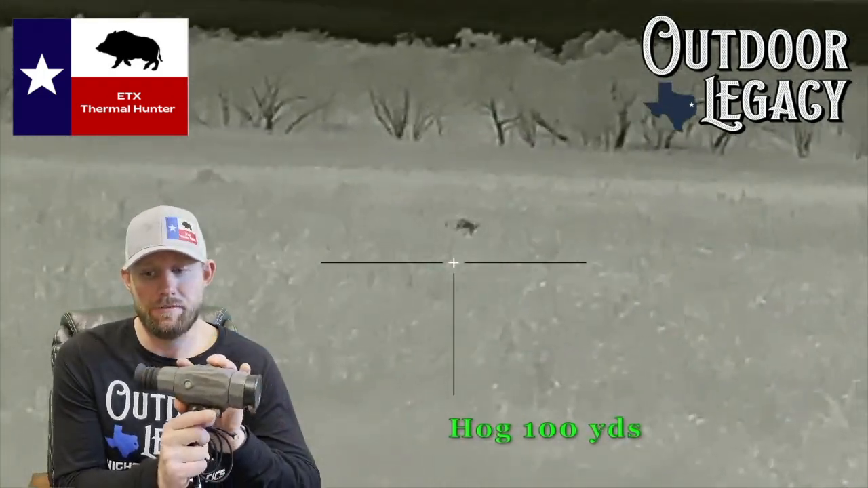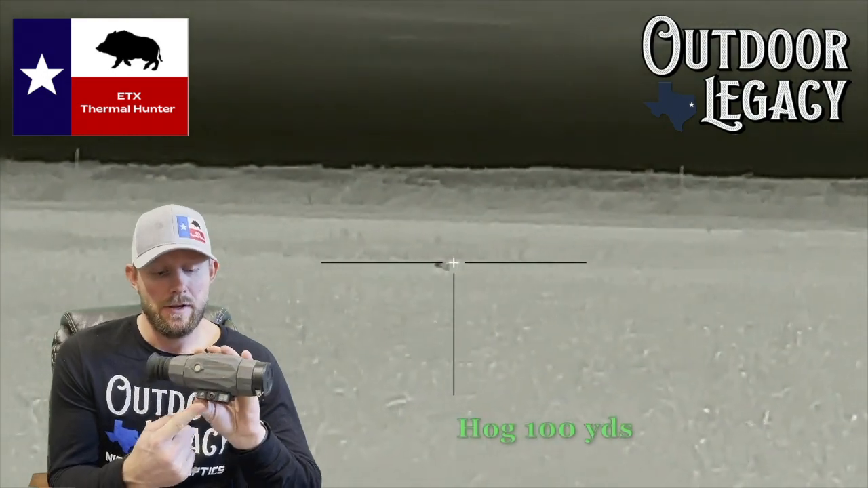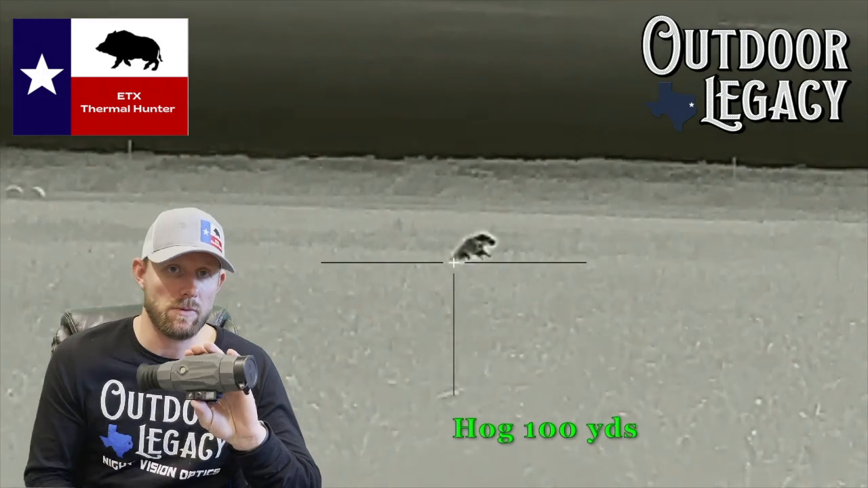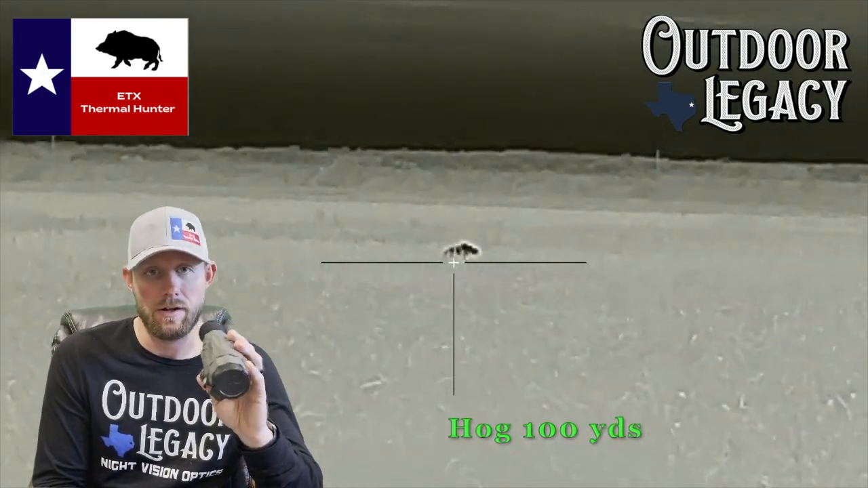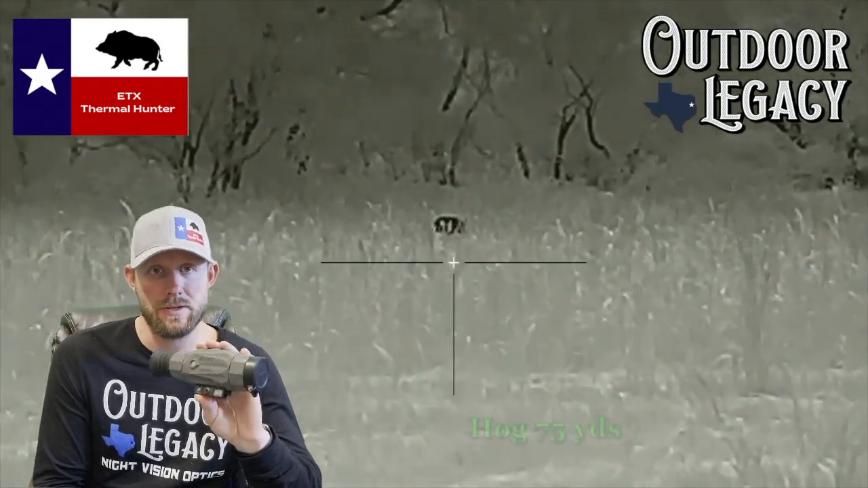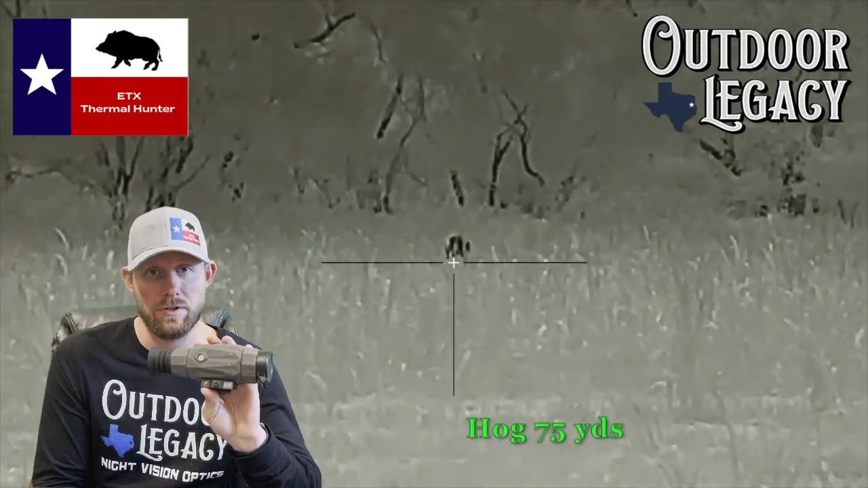It comes with an American Defense QD mount. This is a great mount. It's very compact, so it doesn't add a lot of weight to your scope, which is also not adding a lot of weight to your rifle. Also, it's a very good QD mount. I have tested it where I have it sighted in, I take a few shots, take it off, I scan with it, put it back on. It holds zero very well, so you don't have to worry about taking it on and off and having to re-zero that rifle, as long as you put it back on the same spot that you had it mounted on when you sighted it in.